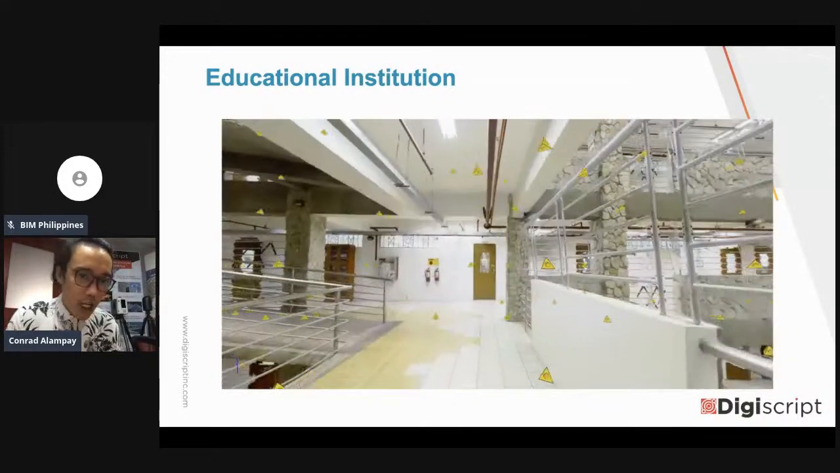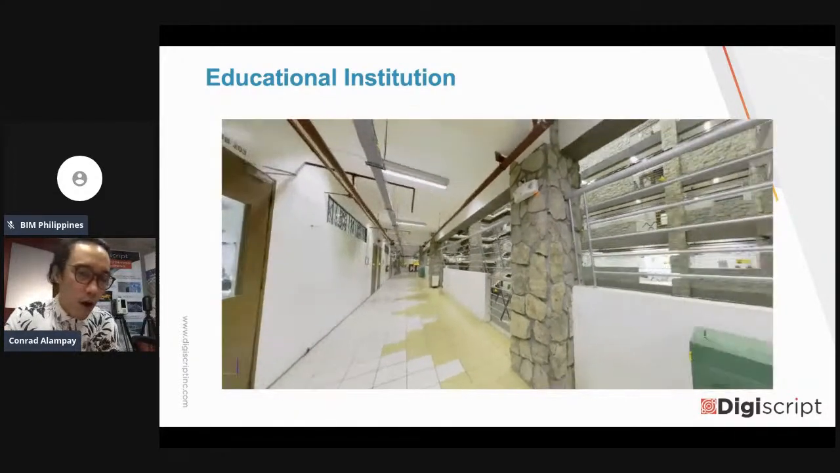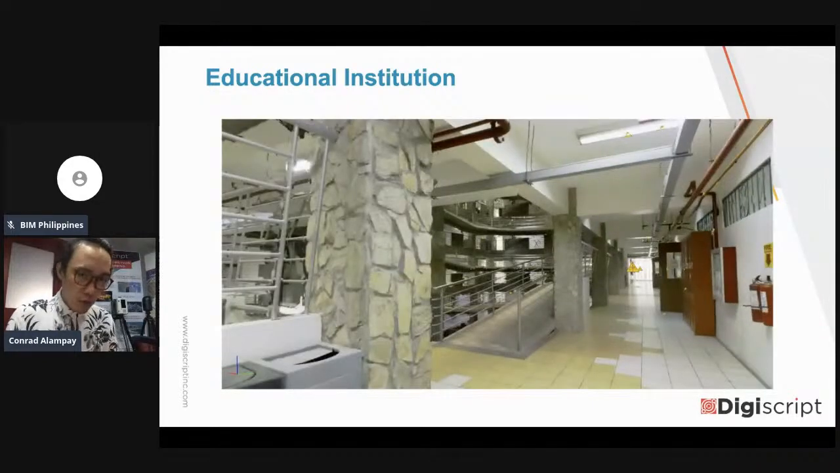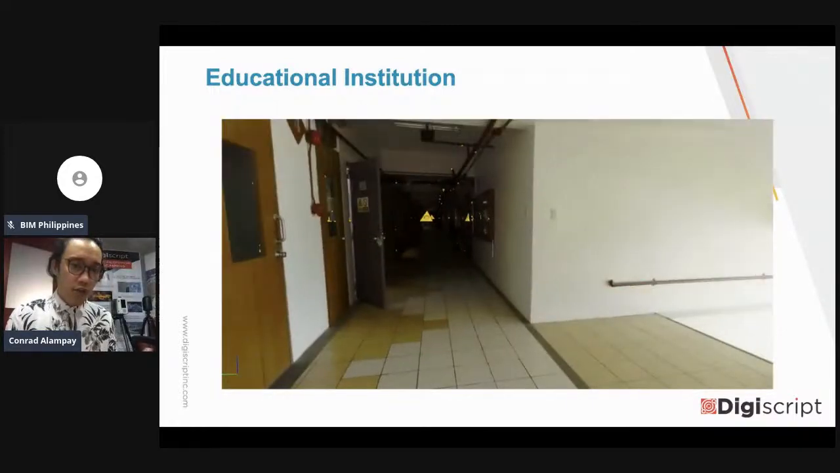So they invited us. Again, we scanned. After scanning, we also provided the BIM model. So from there, the structural engineers, structural consultants used the BIM model to come up with assessments of the structure itself.